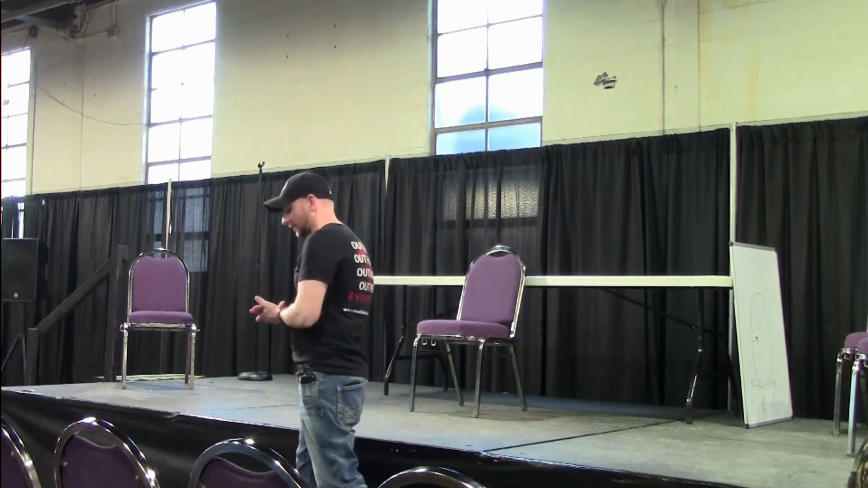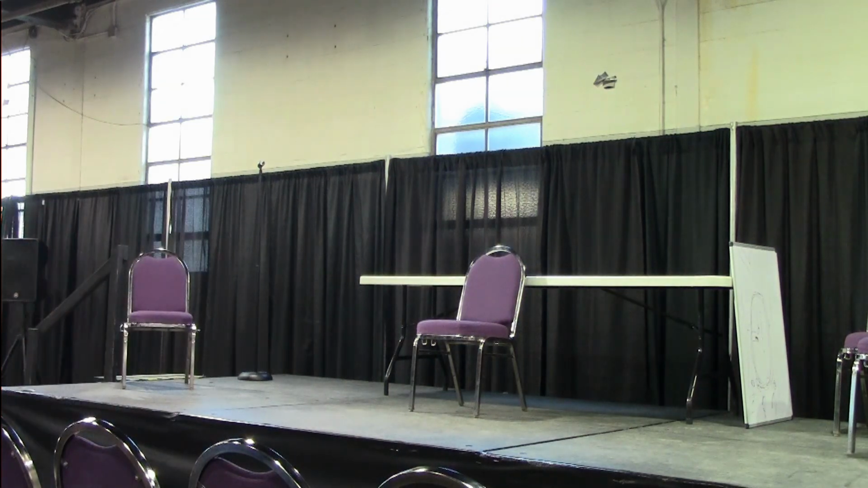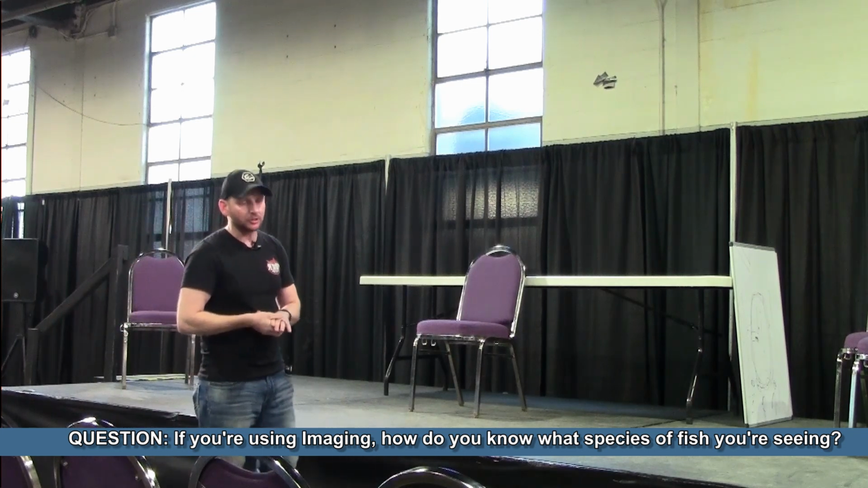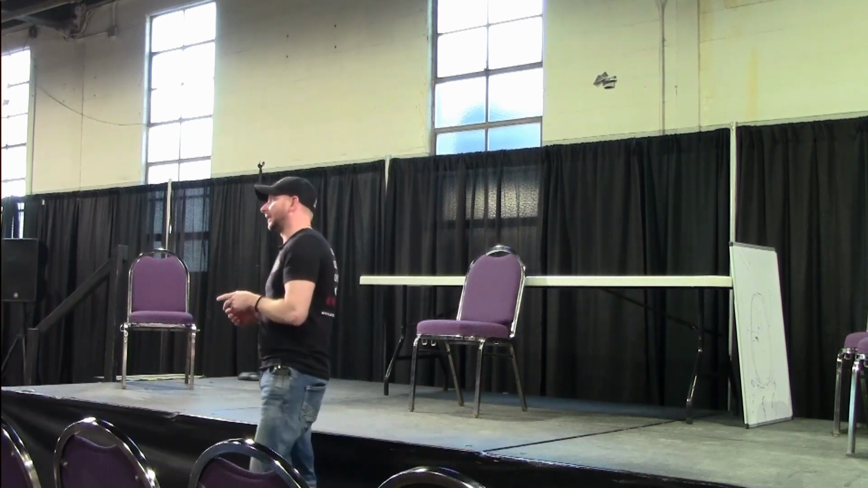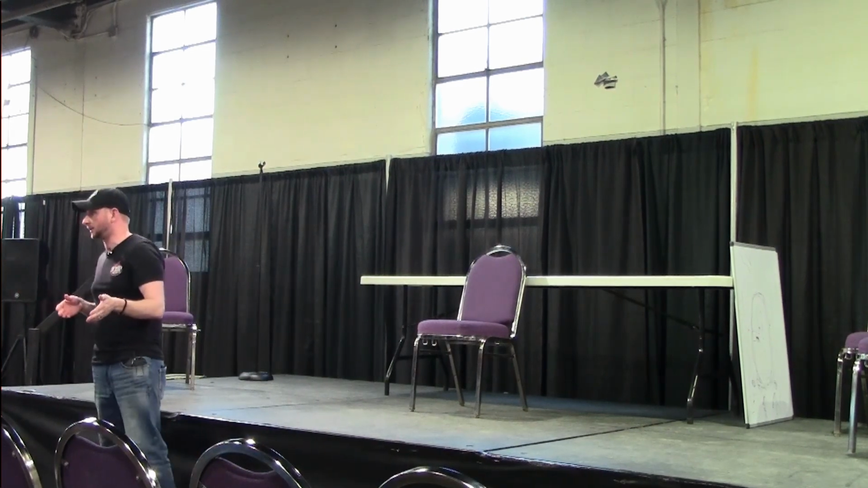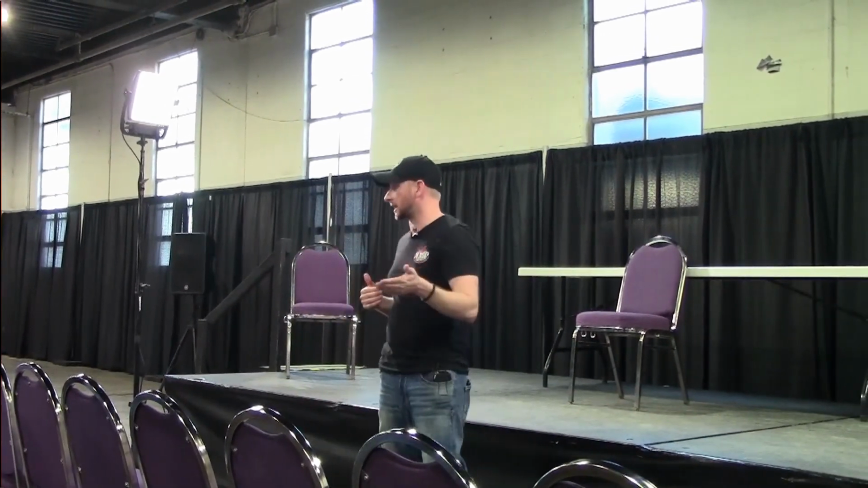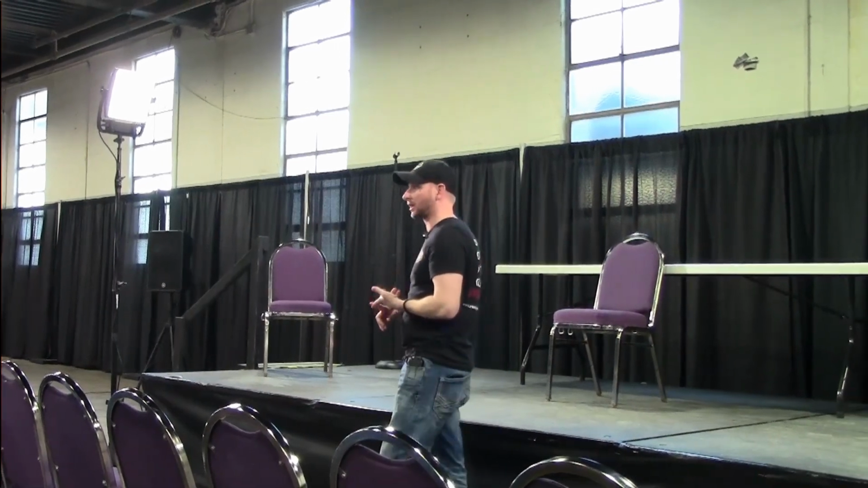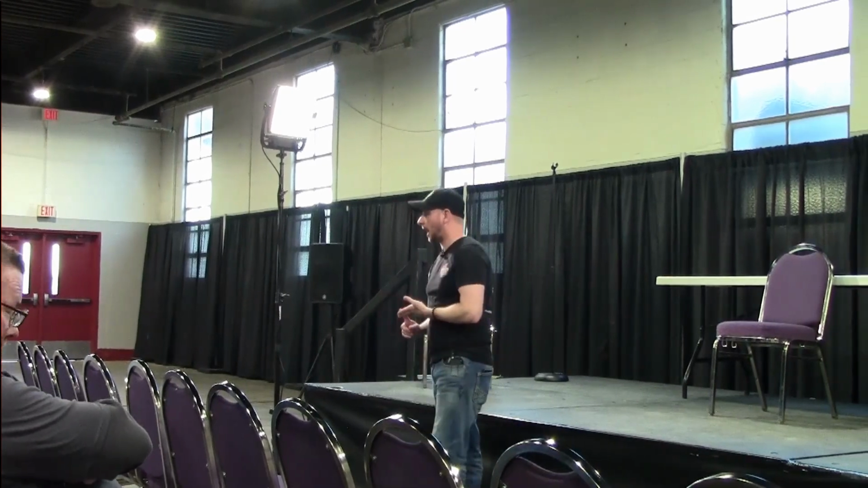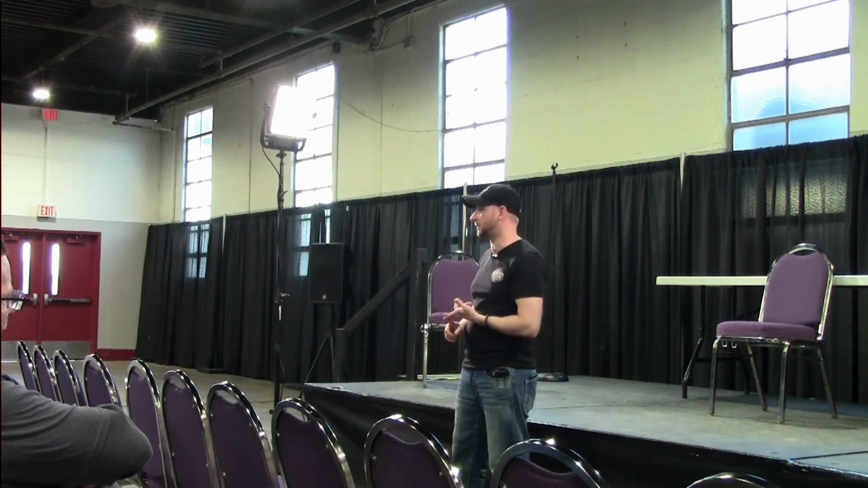One of the other things that I think is a misconception is that, it's a twofold question. The question was, if you're using Livescope or 360 imaging or side imaging, how do you know what that fish is? Two things. One, you have to have a little bit of an understanding of what that fish should be doing at that time of year. So if I am bass fishing, for example, right now I'm going to be on some creek channel stuff. If I see something near some rock or some structure that's submerged near a creek channel in probably 15 to 25 feet of water, I'm going to stop and fish for it because in my mind, it's potentially going to be bass.